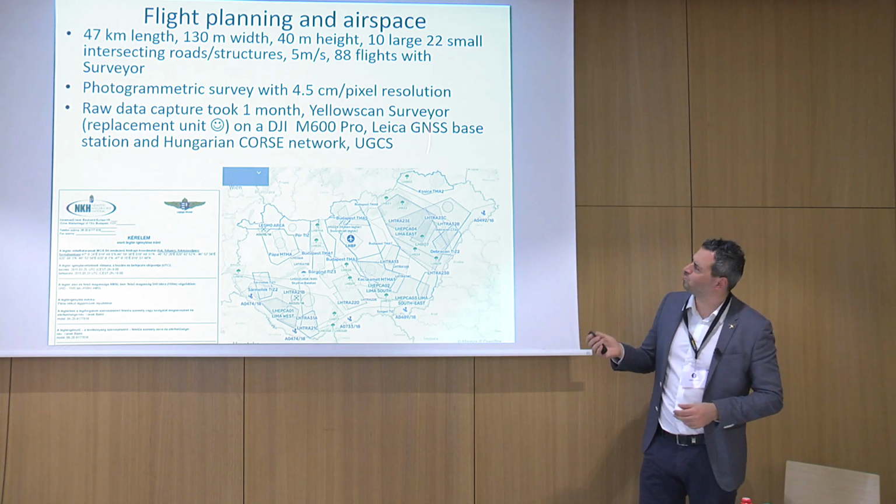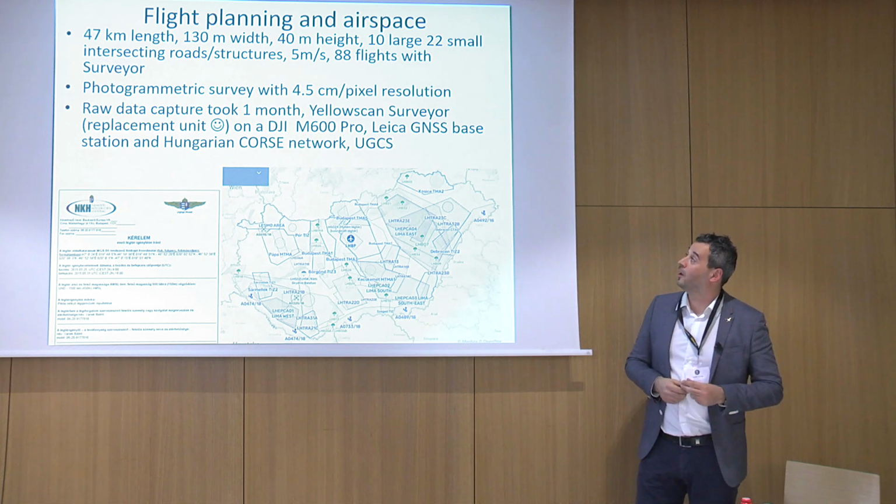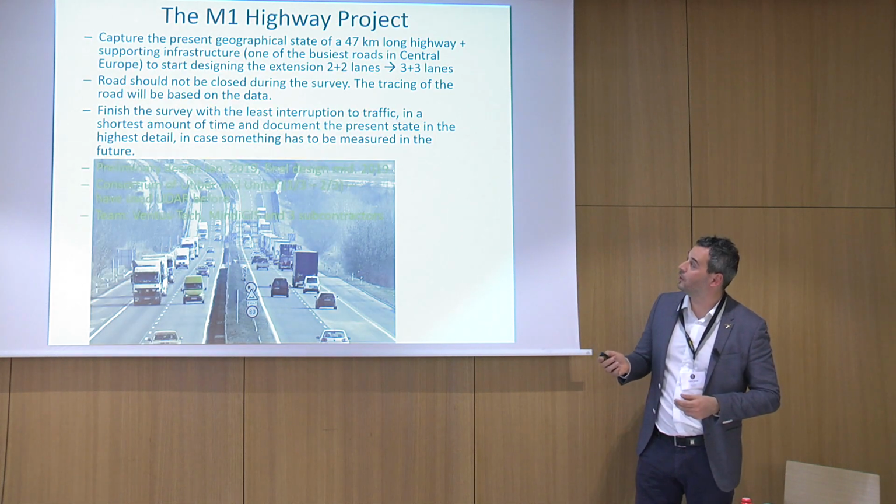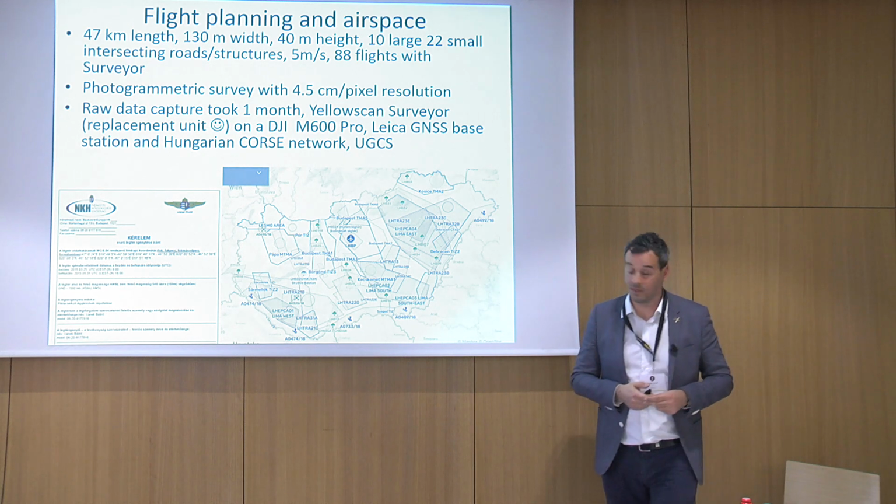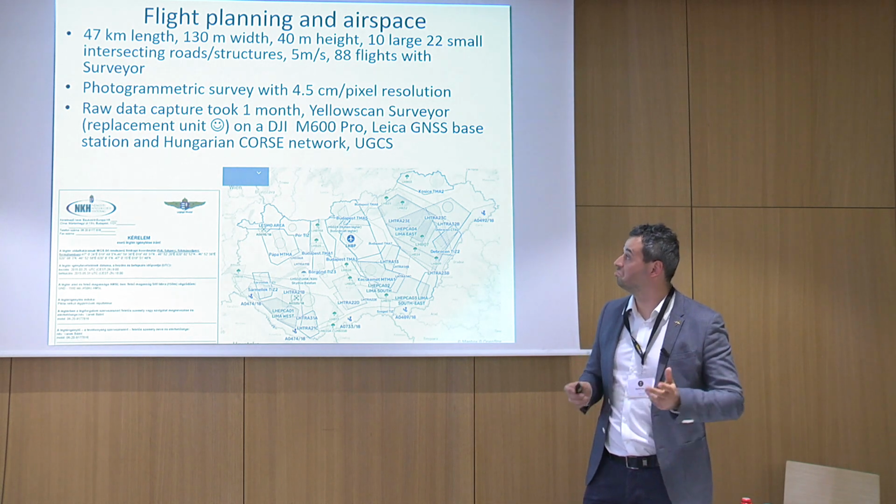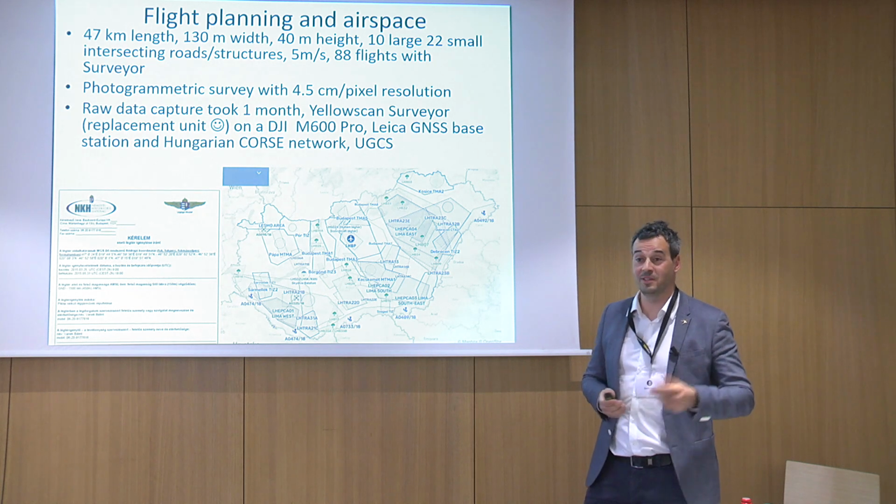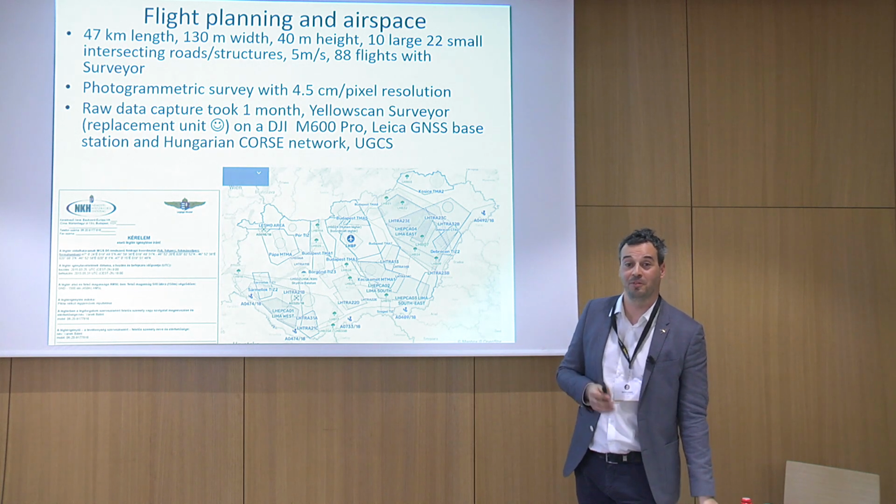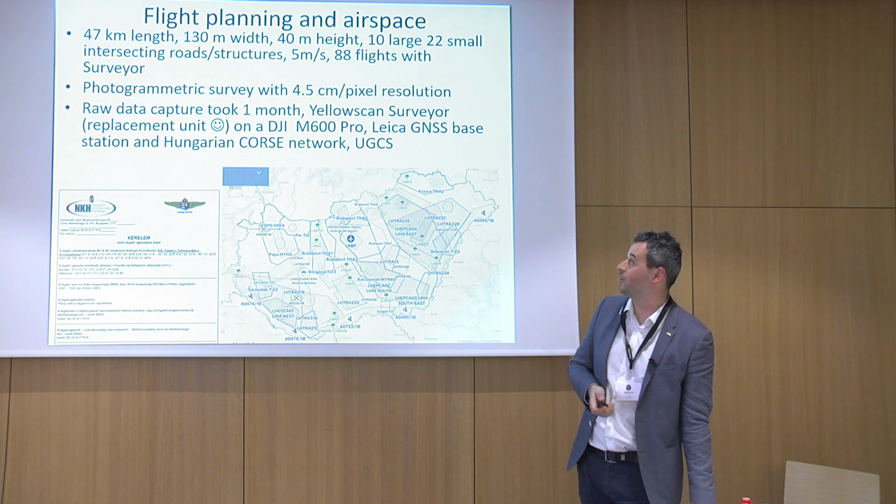The initial plan was to have 88 LiDAR flights at 40 meter height. We have 10 large and 22 small intersections in the area. It's a reasonably sized project for a couple of months. We also said that since the LiDAR precision is roughly around 5 centimeters, there's no need for a very low altitude photogrammetric survey, so 4 to 5 centimeter resolution is okay.